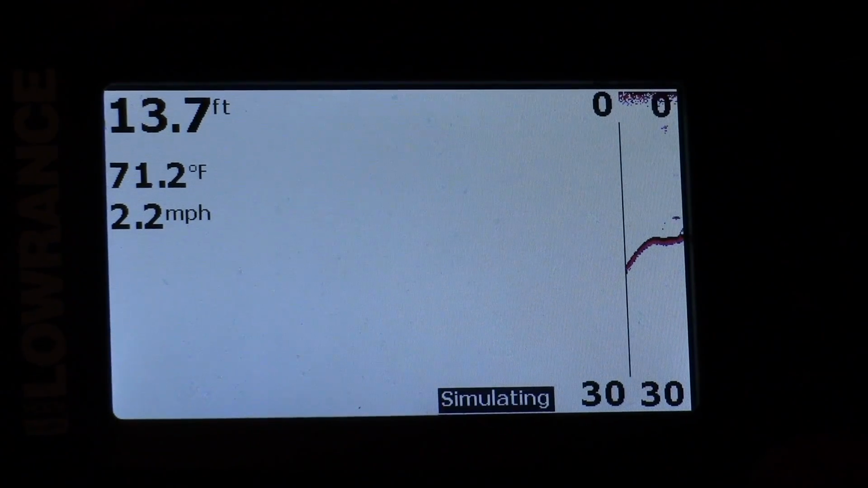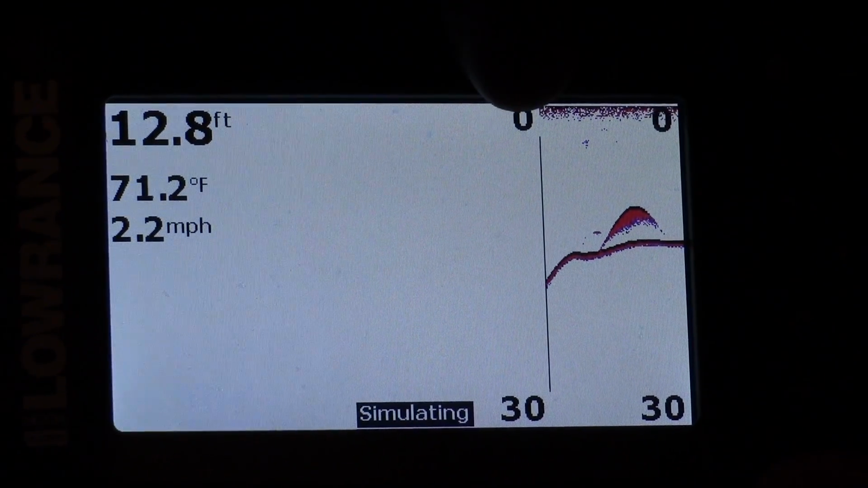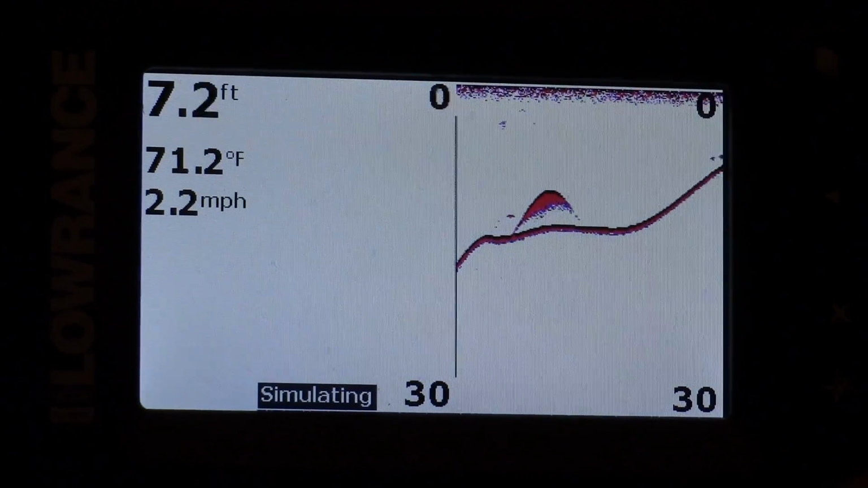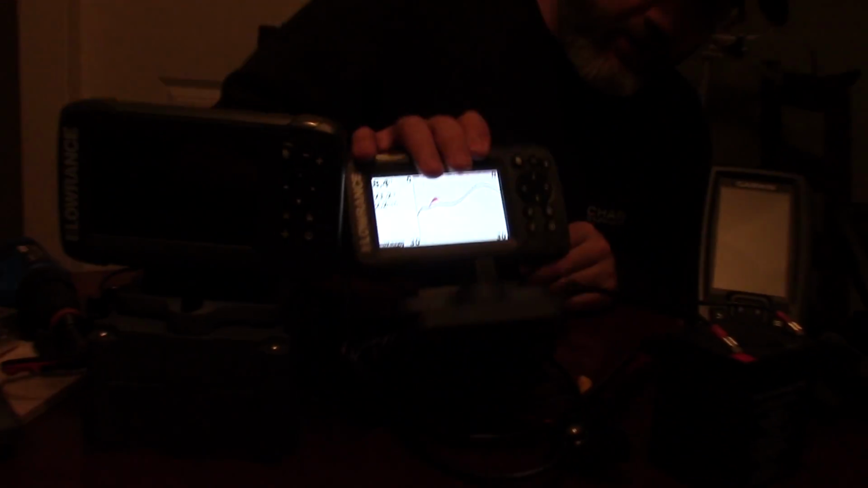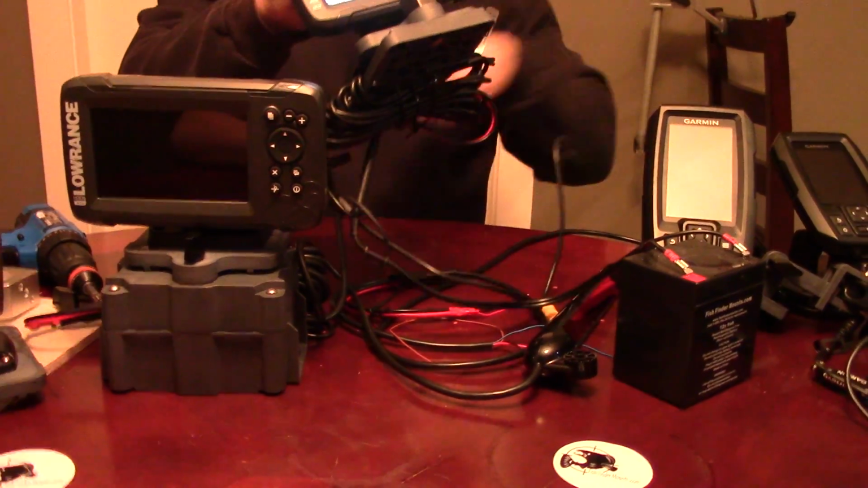Now, this is on simulation mode. This is actually going into the one sonar view that this unit has, and that's traditional 2D sonar. I hear it's got a fairly wide beam. The bullet transducer, which is up here, is pretty small. So I'm not sure how wide of a beam this can give off.